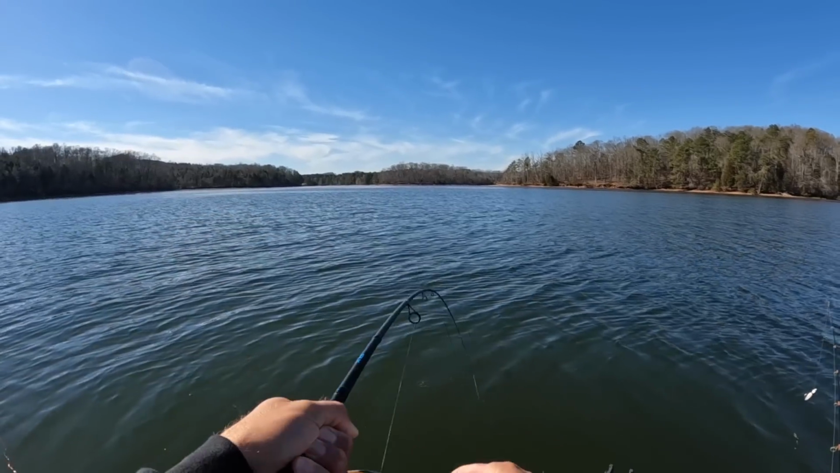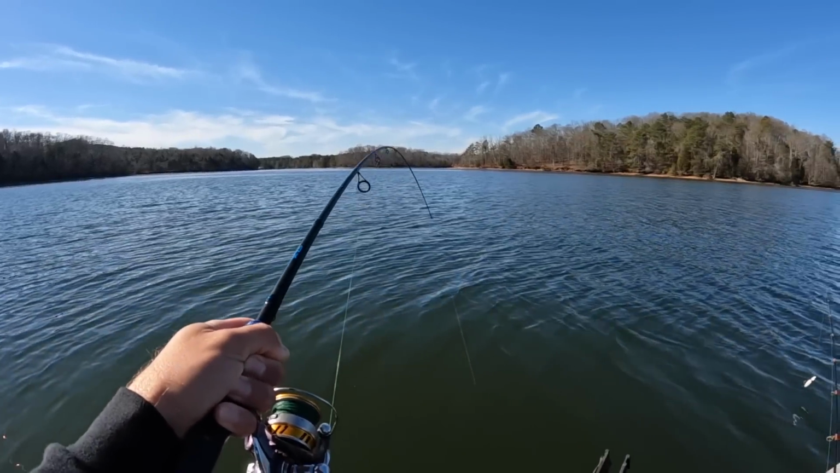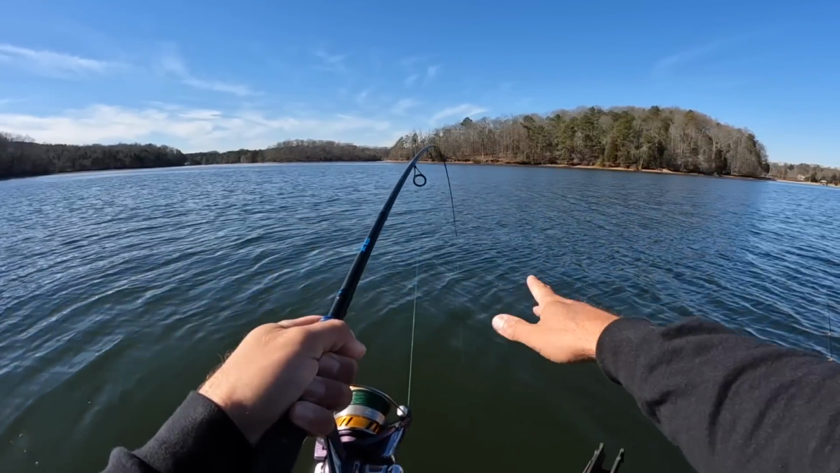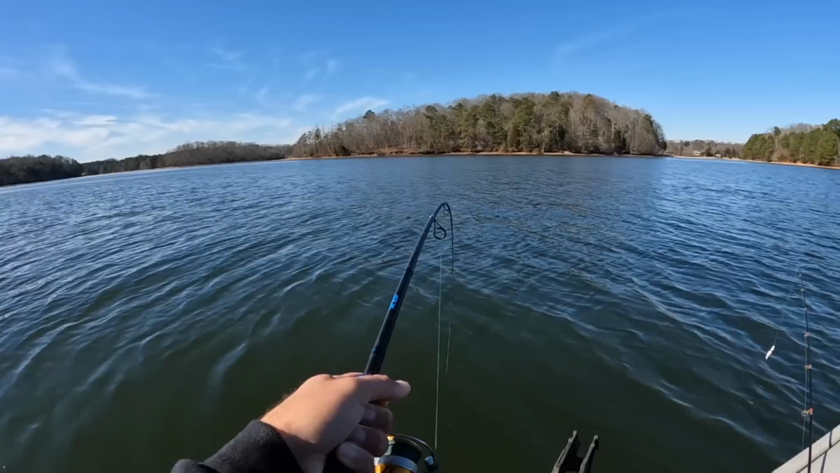It's tough to tell. This is my skipjack rod right here, folks. This is a medium heavy action bass rod. So it's tough to tell how big a fish is. I mean, everything's gonna feel big today when we hook up. But yeah, it's a fish. I thought we had snagged.